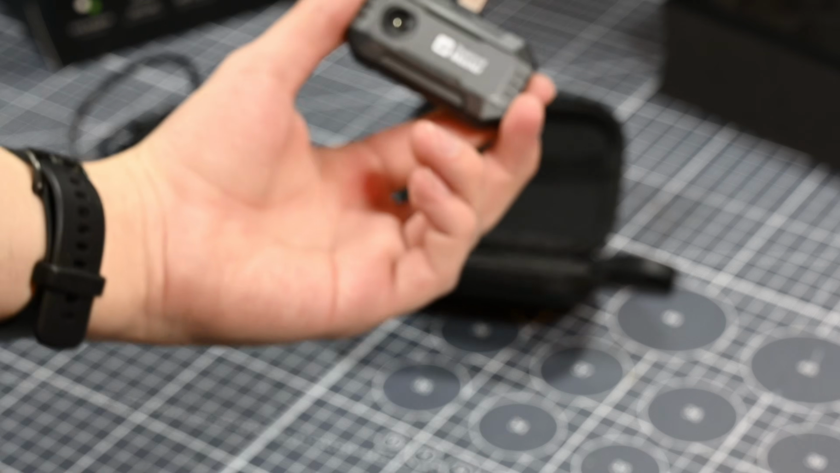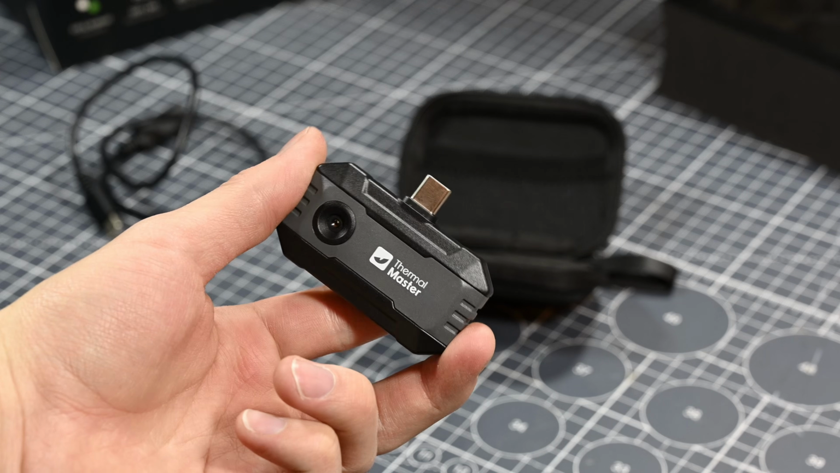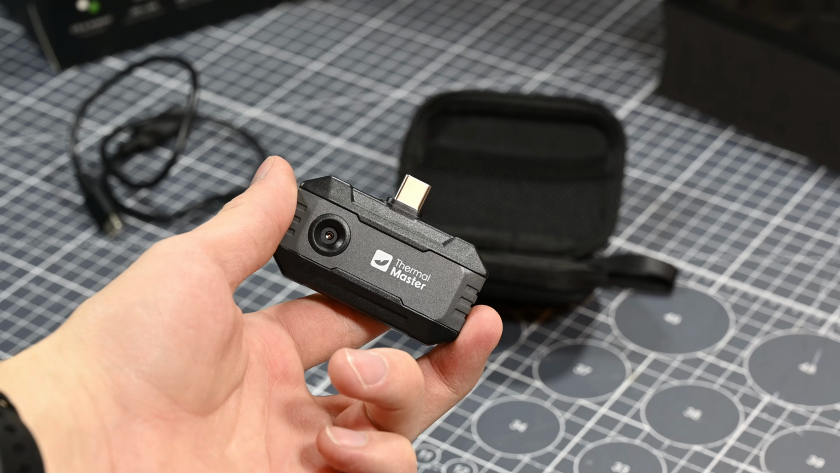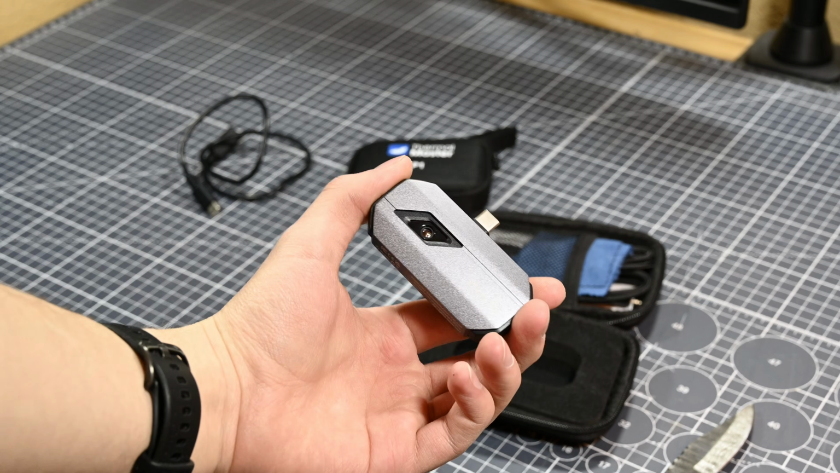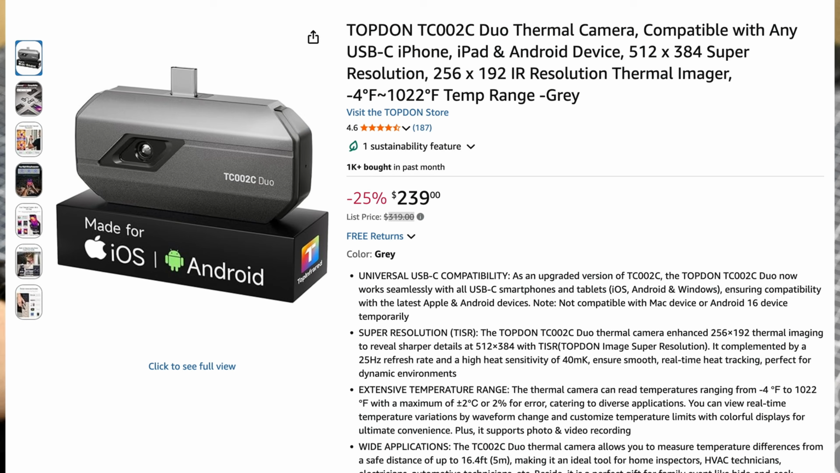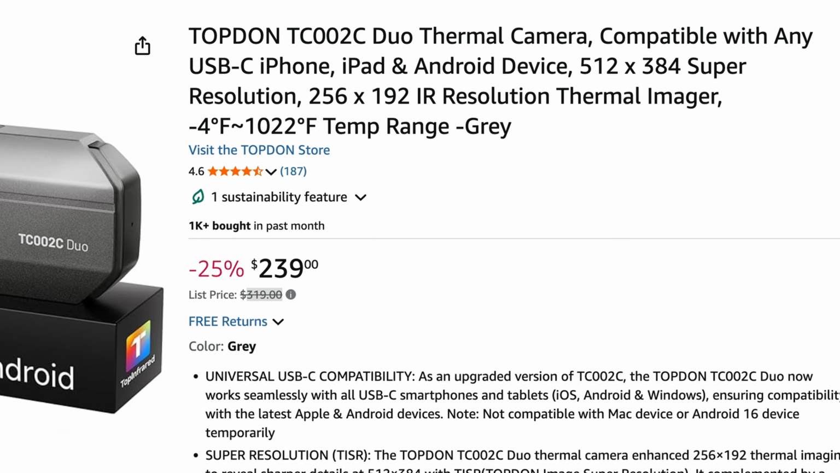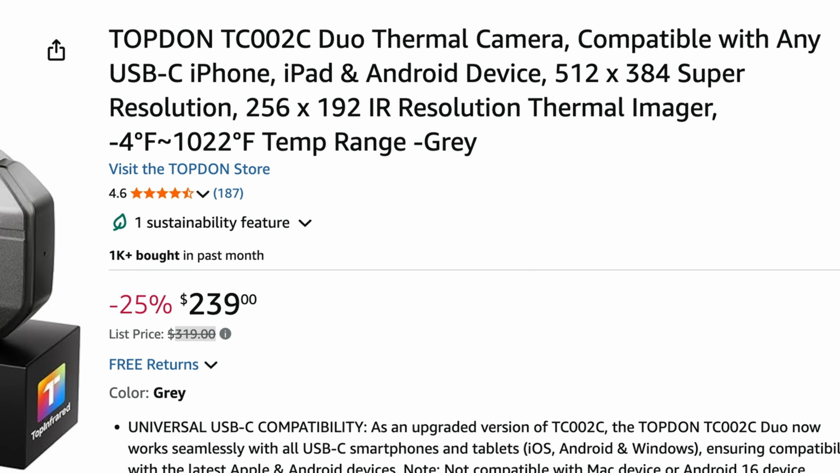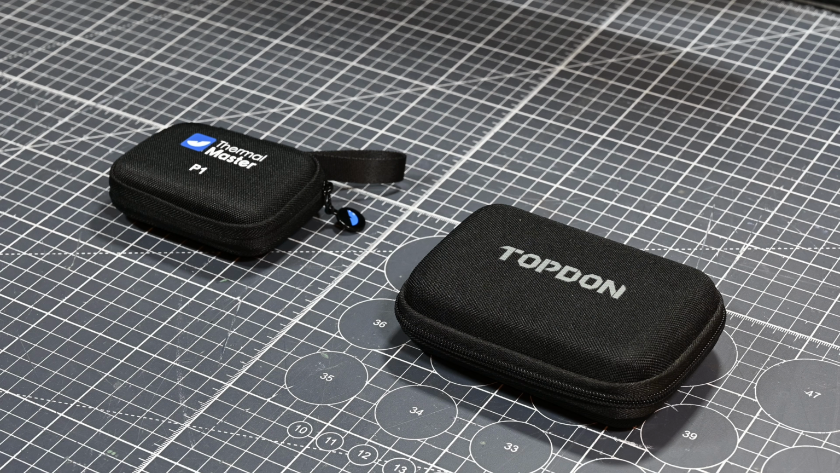And while we're speaking of phone compatibility, the P1 is compatible with both Lightning and USB-C iPhones, as well as with Android phones. This can be compared to the TC002C, which is only supposed to work with an iPhone, though Topdon now only seems to have the TC002C Duo model available, which is supposed to work with both types of phones. Now, let's compare the camera itself and the accessories it came with to the Topdon.